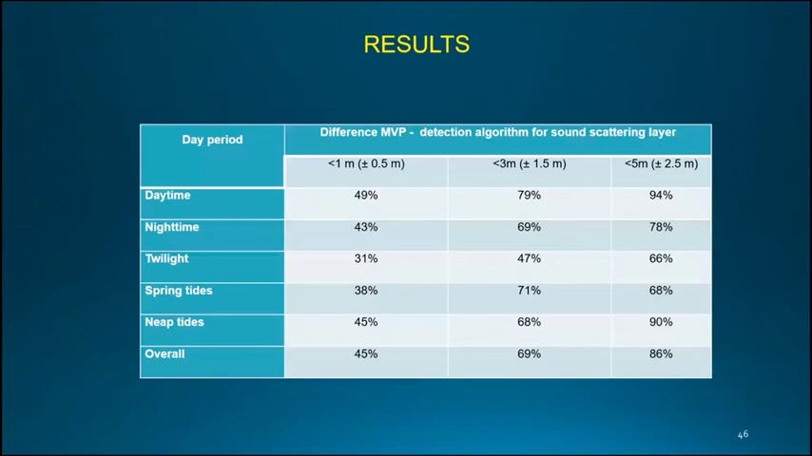So later on, we will compare once again the result with the ground truth, and these are the solutions. This is the final result. For the daytime, about 50% of the time we're getting a solution within 0.5 of the truth. This result degrades as we go into other periods of the day, especially night and twilight.